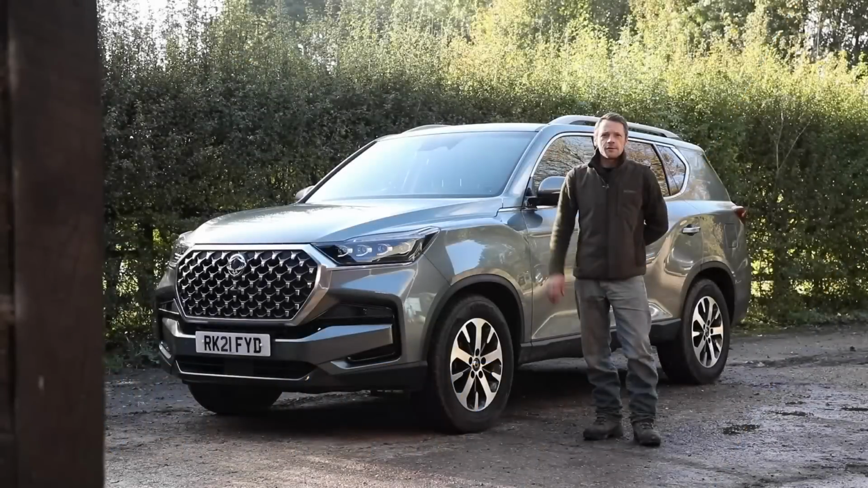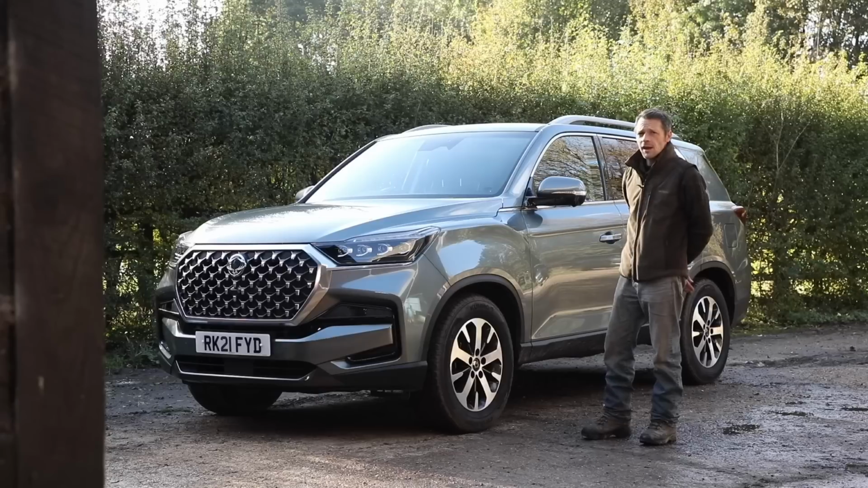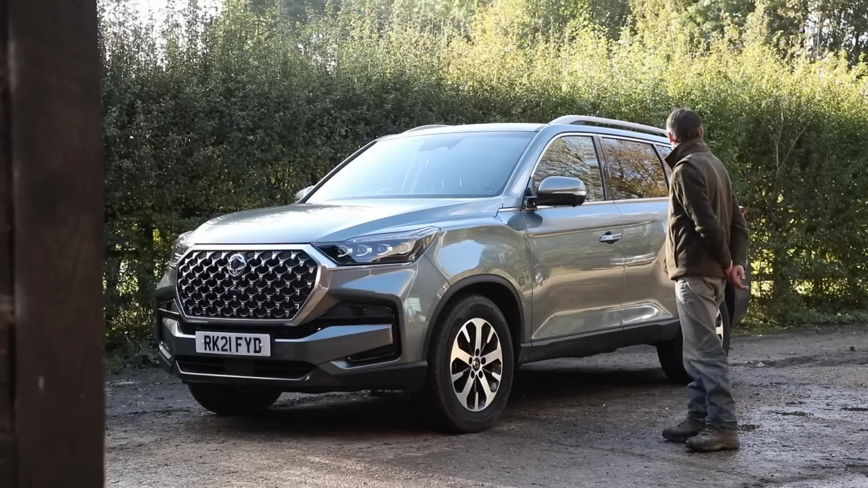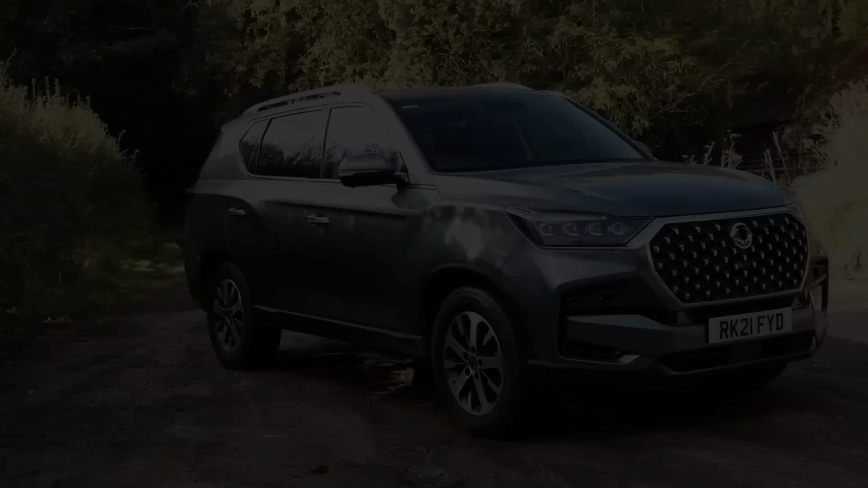Hello fuel gauge fans. This week we are looking at Korea's finest, the Ssangyong Rexton, a 7-seater SUV with big ideas. So let's see how we get on.